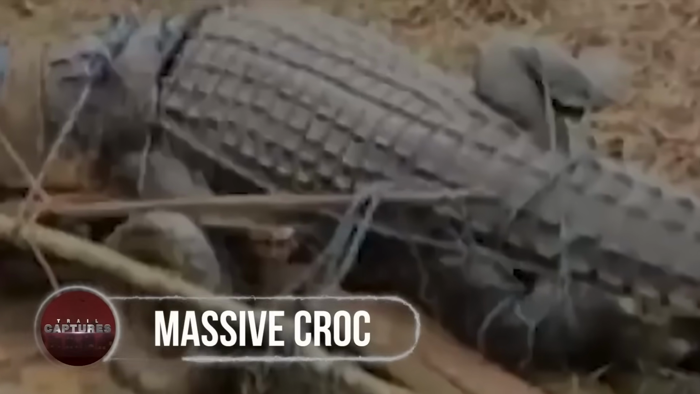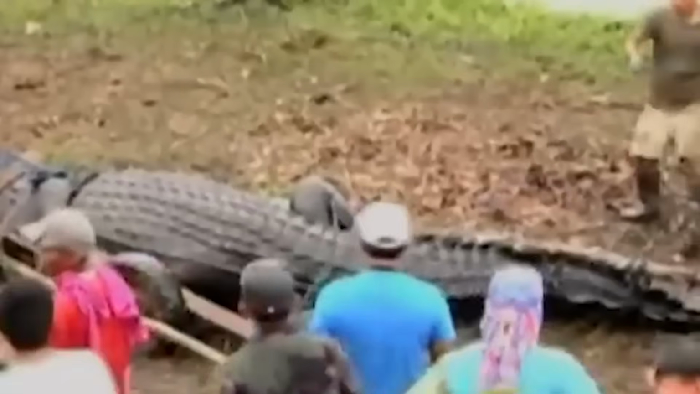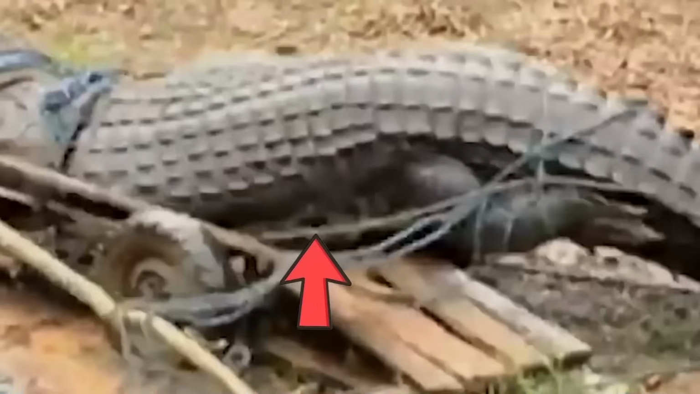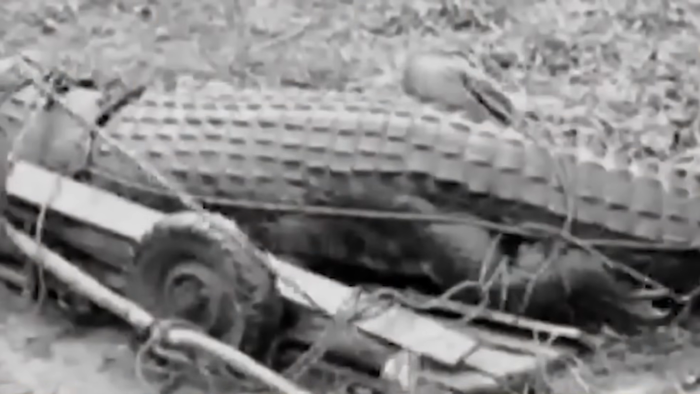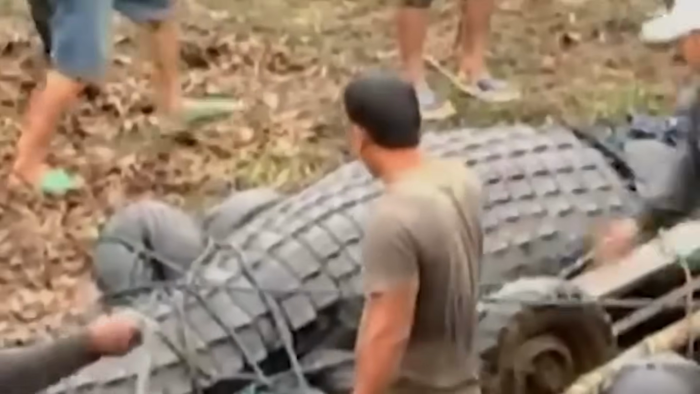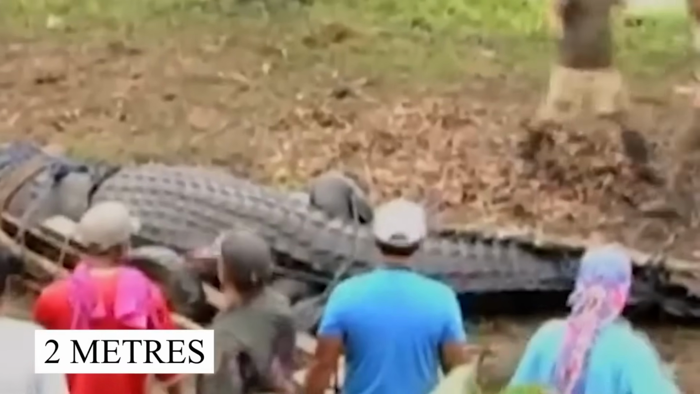Massive croc. Famous as the man-eating croc, this croc has been in the headlines for quite some time now, as it had killed 2 people in the African village near a national park. Not ready to lose more lives, the villagers decided to tie the deadly croc and send it over to the wildlife center. But they were surprised with the massive size of it, as it was a full 2-meter-long crocodile.